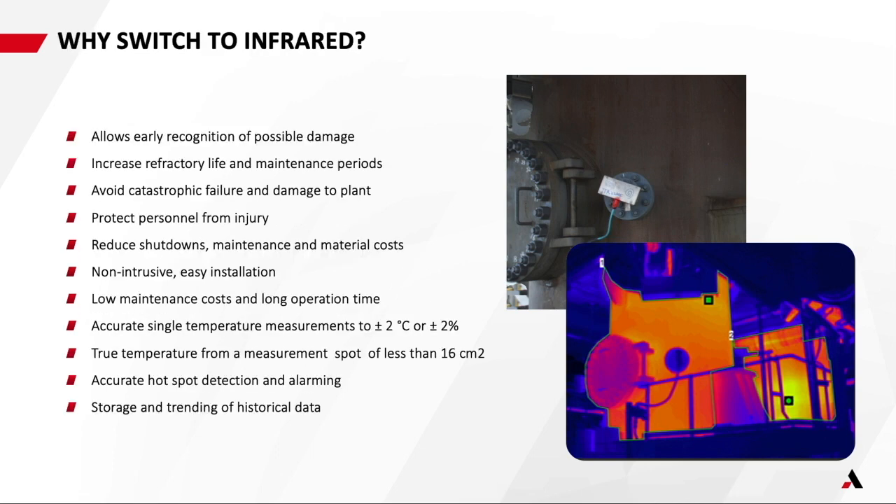So infrared allows early recognition of possible damage. We can actually increase the refractory life and maintenance periods because we're adjusting the variables that we can adjust to ensure that you don't have hotspots. And when you don't have hotspots, you don't get that fatigue on particular areas of the shell or of the refractory. We can avoid catastrophic failure and damage to the plant, protecting those personnel from incidents, reducing shutdowns, maintenance and material costs.